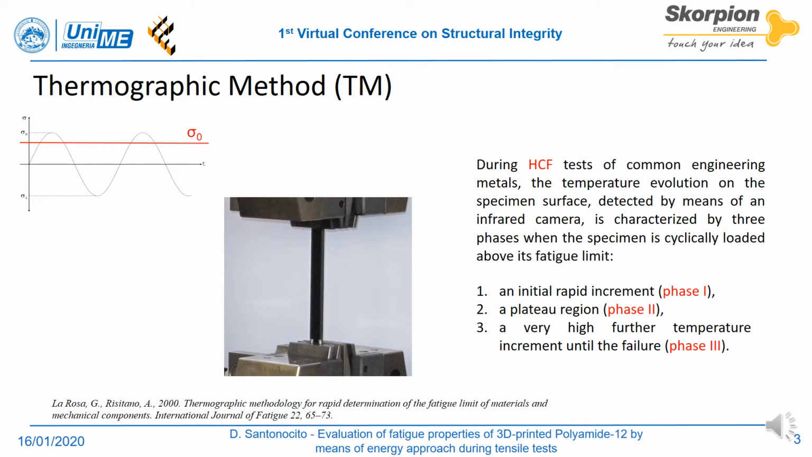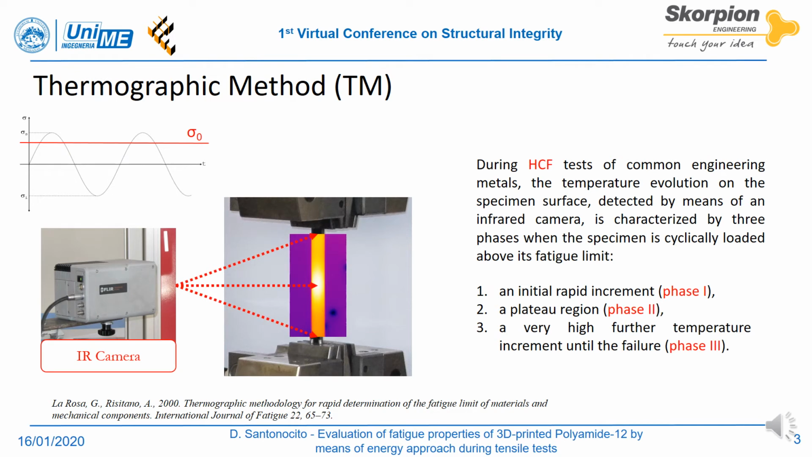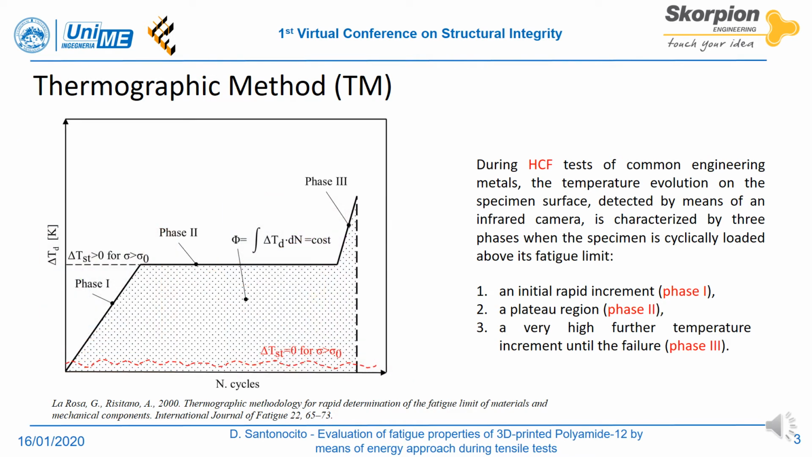Thermography has been used as an aid for assessing the fatigue properties of several kinds of materials. As observed by La Rosa and Risitano, if we cyclically test a material with a stress above its fatigue limit, the temperature evolution of the specimen monitored with an infrared camera is characterized by three different phases. An initial rapid increment in the first phase, then it reaches a stabilization temperature, and finally, in the third phase, a very high further temperature increment until failure.